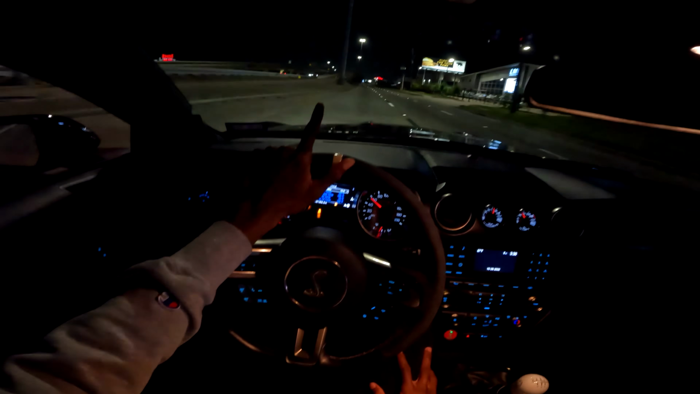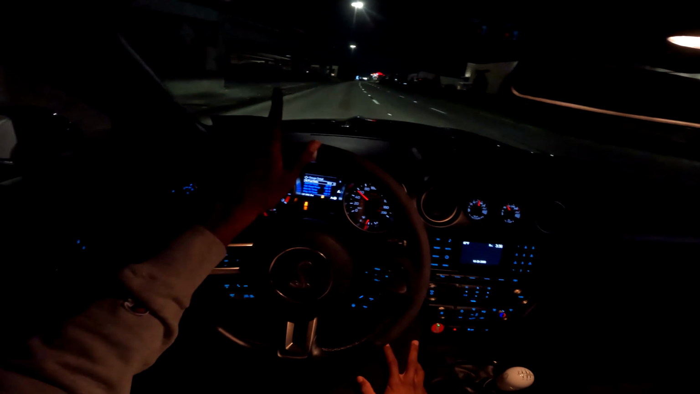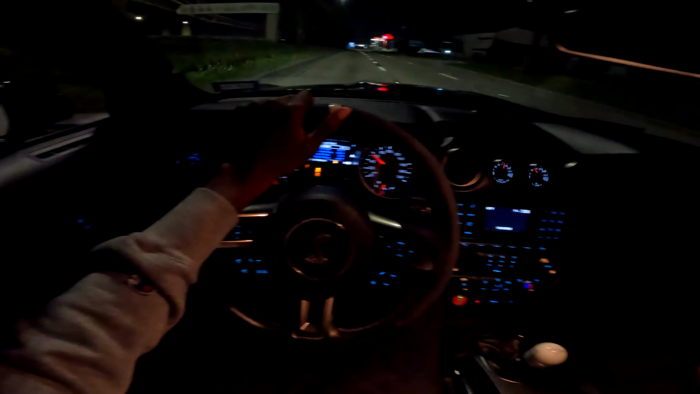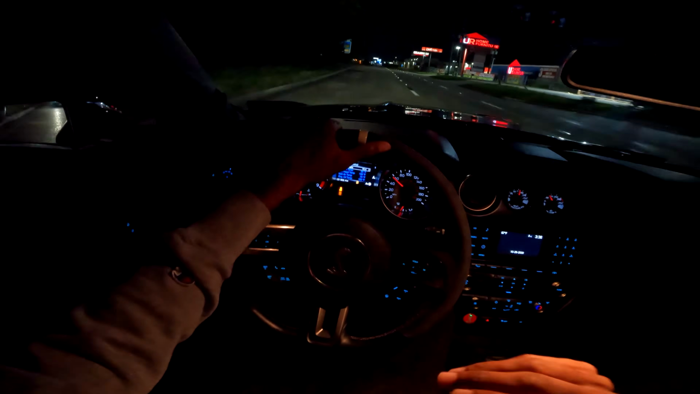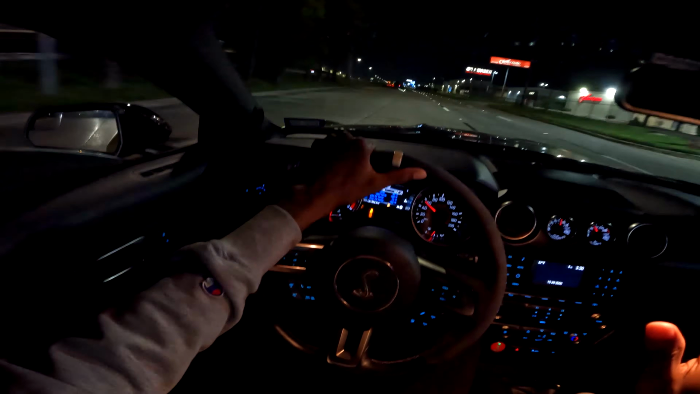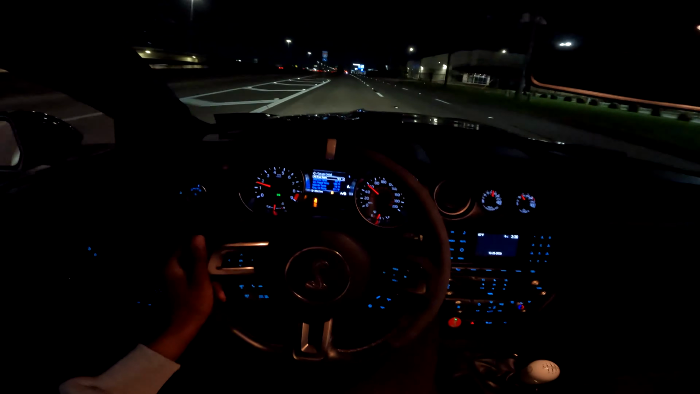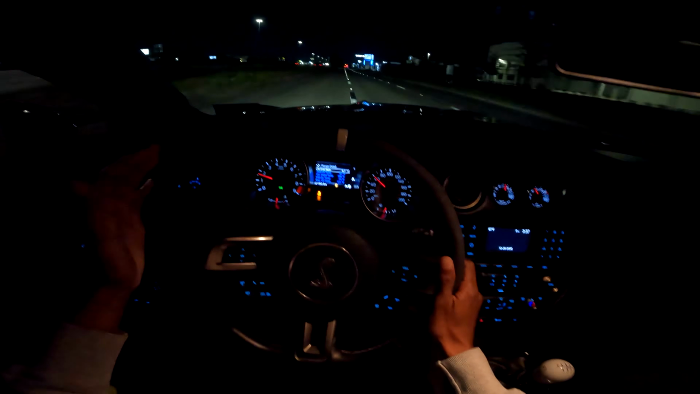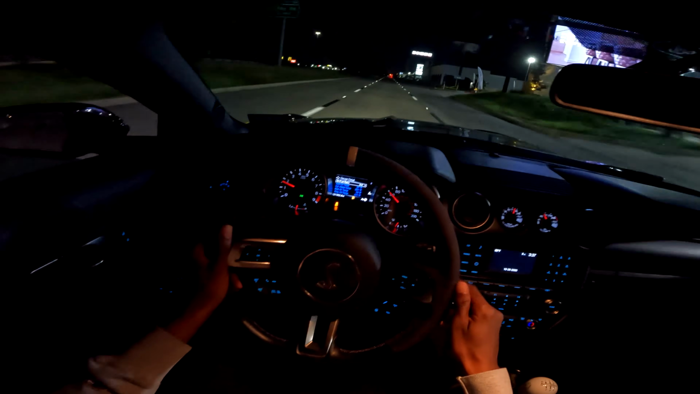Let me know down in the comment section what POV angle you guys like the best. Because honestly, I think for like the hard pulls video with the Pro Charger setup, I think the passenger POV might be better for that. First of all, the audio is better, that's for sure, because it's near the window. But I don't know, it just kind of looks cooler on cam. Let me know what y'all think, man. To be honest with you, they're both very easy to set up. It's just what you guys prefer to see.